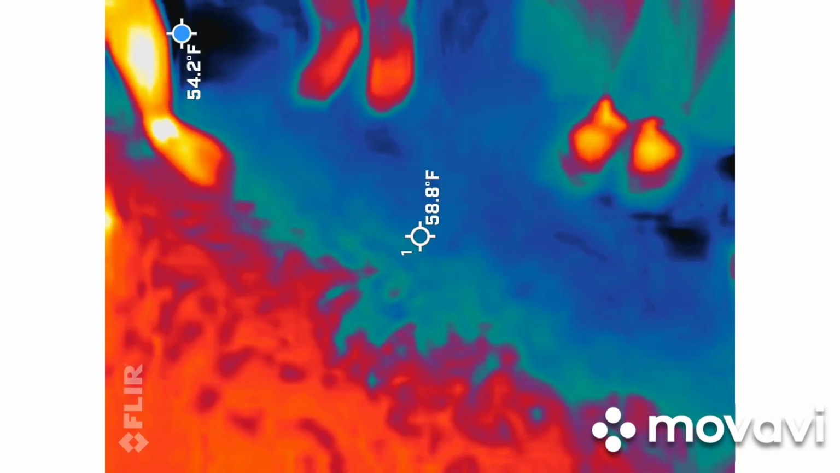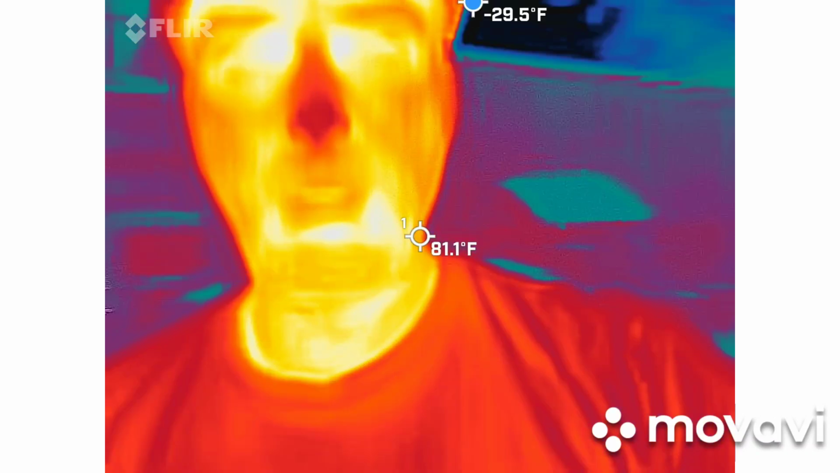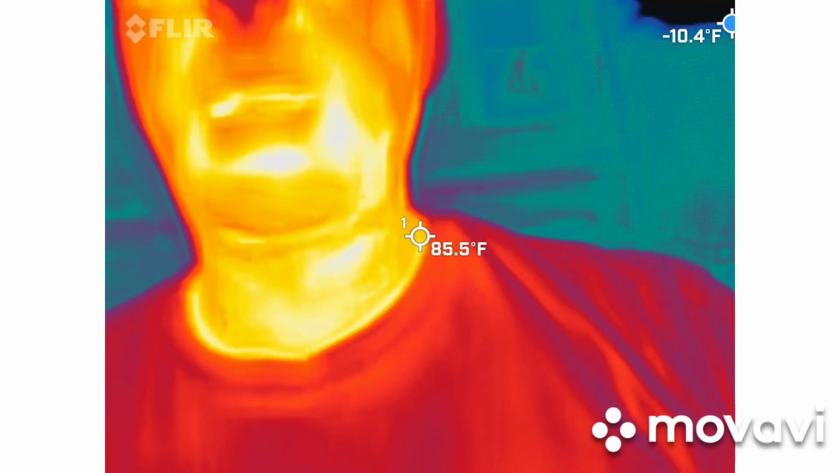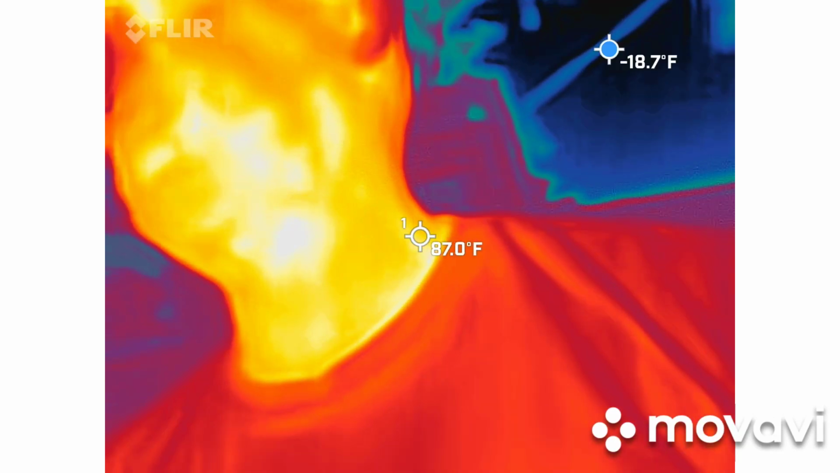All right, cool. Thermal imaging. So you guys should be able to see me in that camera. I'm the red, orange, and white guy in there. Sorry, dude, but that usually means I'm the hottest guy in the picture. So, especially when I got a group of ladies, I got to play to my strengths, man.